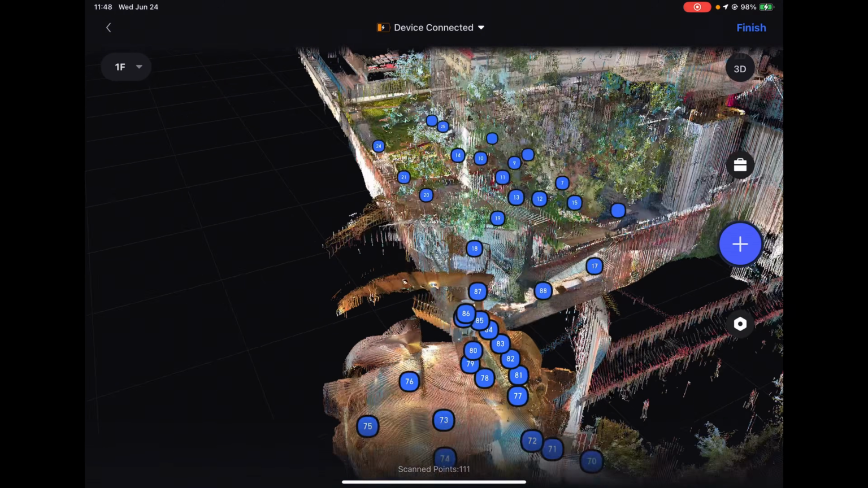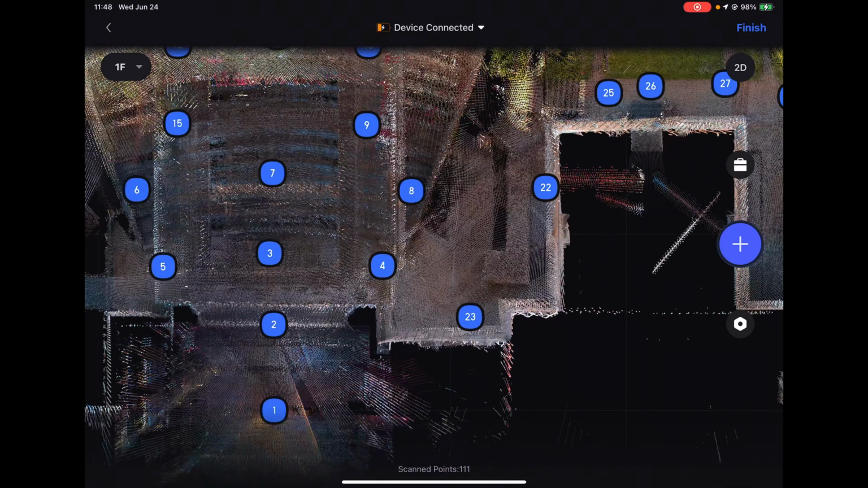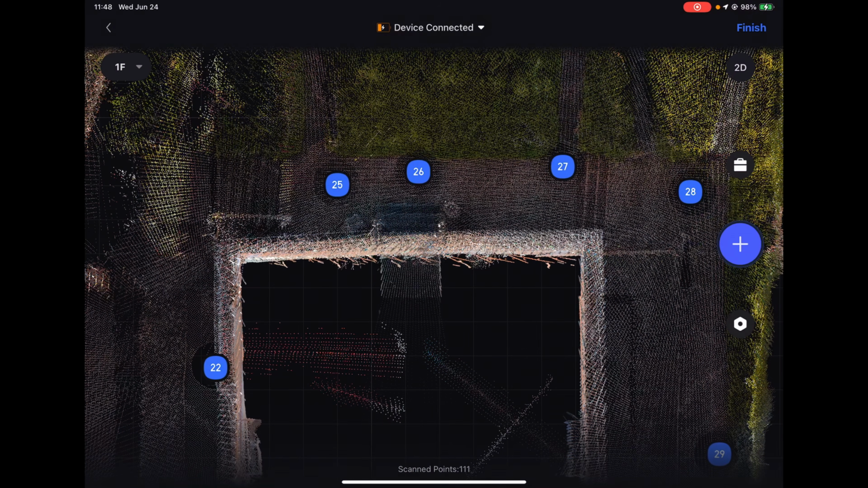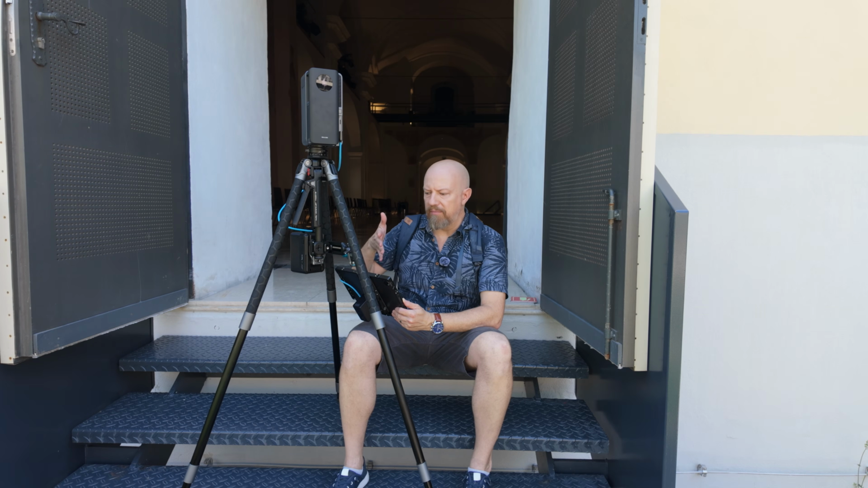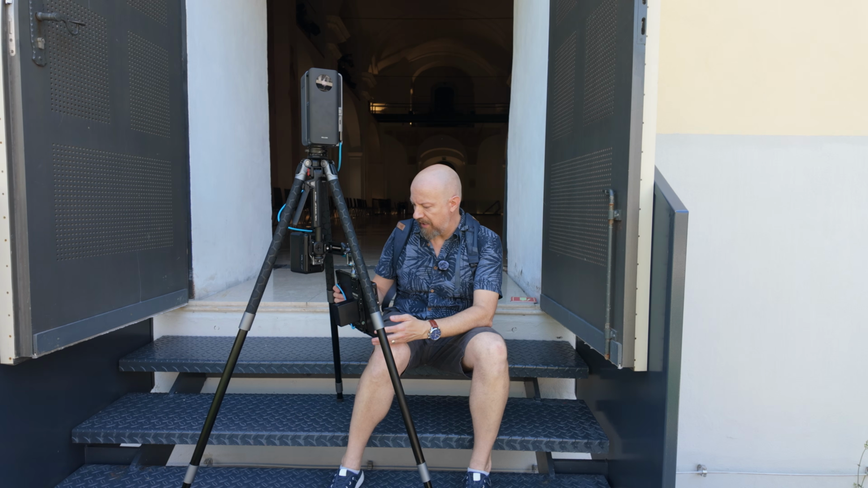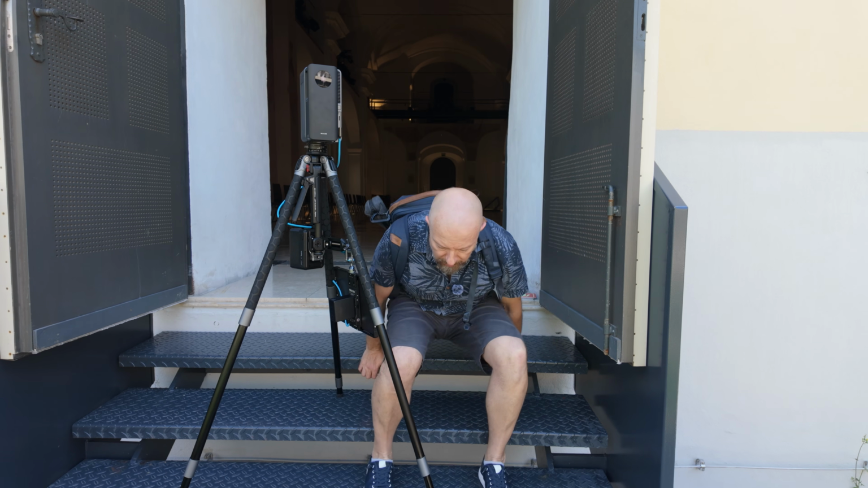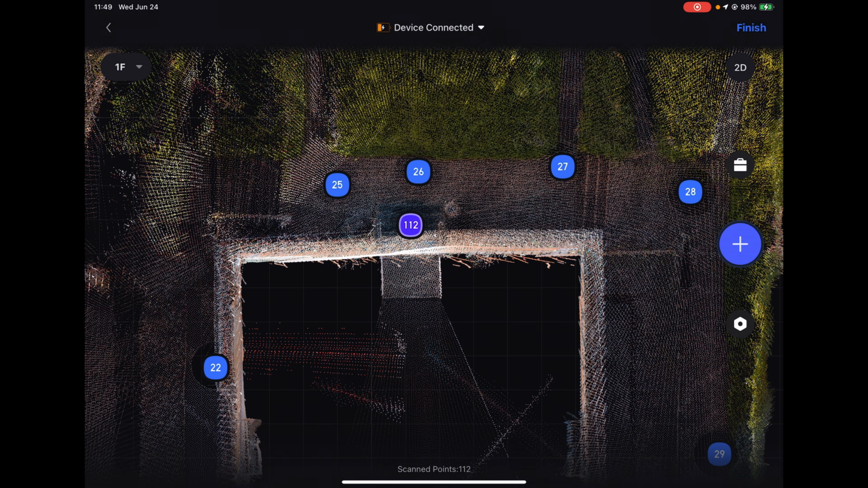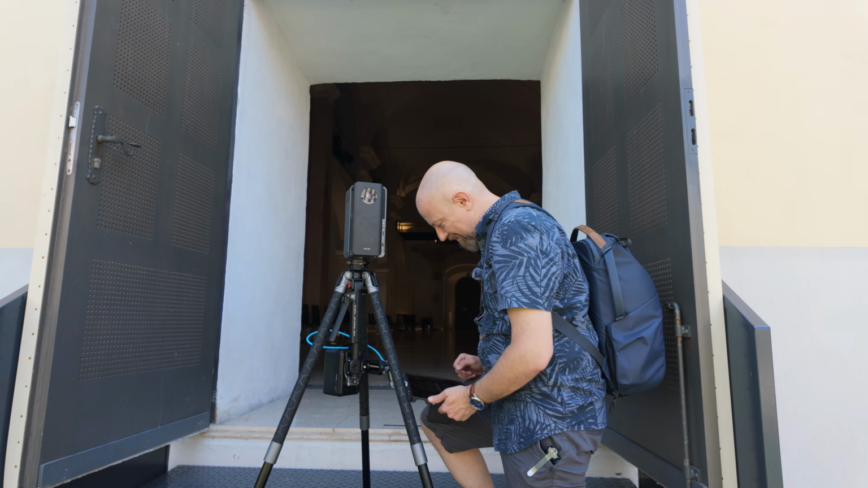So now I'm going to flip out to 2D view. I am right where 26 is. I'm standing right in front of 26 right now. So I don't need to tell the system where I am. It's just going to figure that out on its own. But now that we know where it should show up, we're going to go ahead and add this next scan and see what happens. So go ahead and get this thing going. Start that scanning. Get out of here. Sure enough, point number 112 right in front of 26, exactly like it's supposed to be.